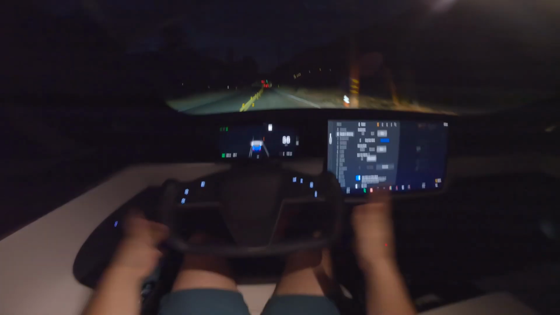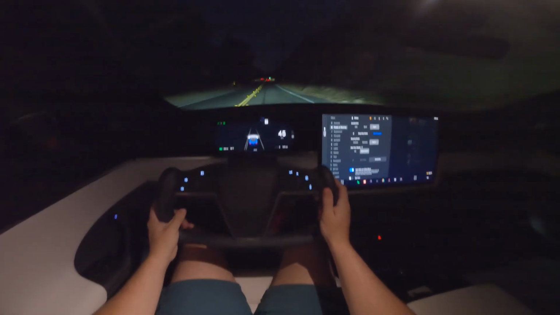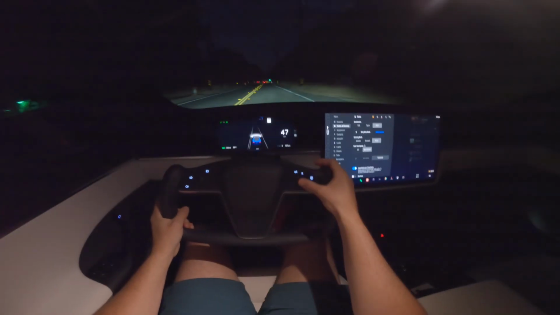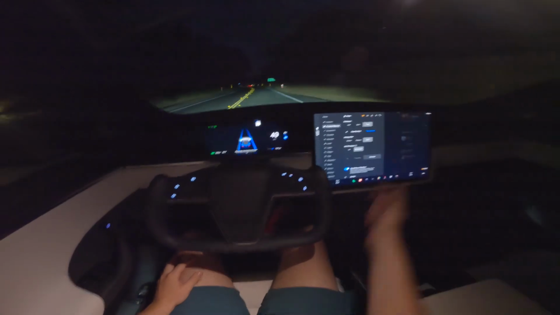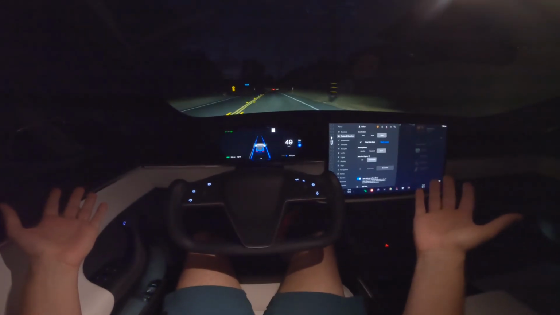Now, check this out. One of the coolest parts about the Plaid, and Teslas in general, is Autopilot. So to activate Autopilot, all I have to do is press in this little button right here one time, set to 5 miles an hour over the speed limit, perfect cruising. And look at this, it can go around turns, no problem at all.